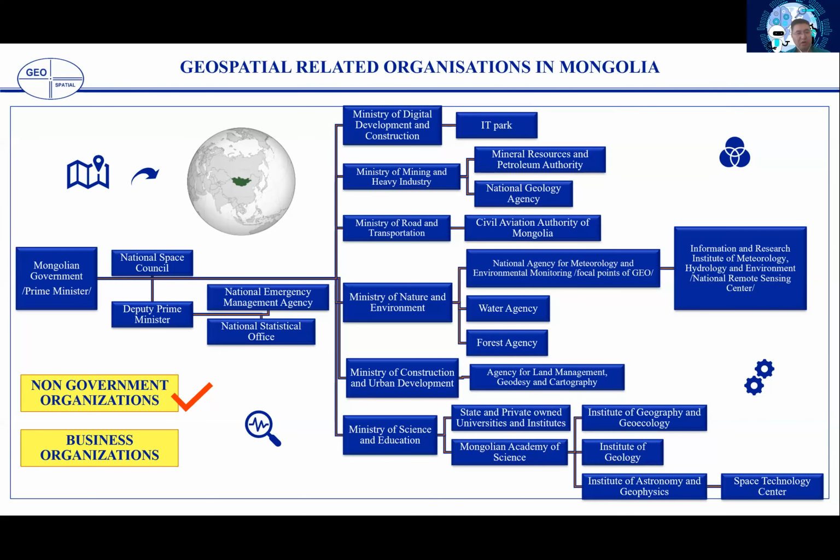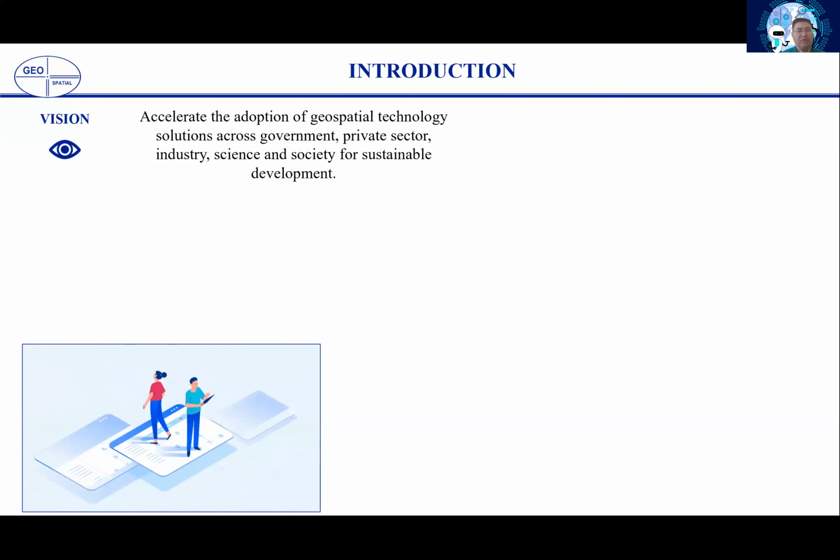There are also more than 10 local non-government organizations working in the geospatial community, and users in the Mongolian geospatial sector. Many business agencies related to geodesy, mining, and infrastructure development companies also use geospatial data in Mongolia. Our association's vision is more geospatial technology solutions across the government and private sector, industry, science, and society for sustainable development.